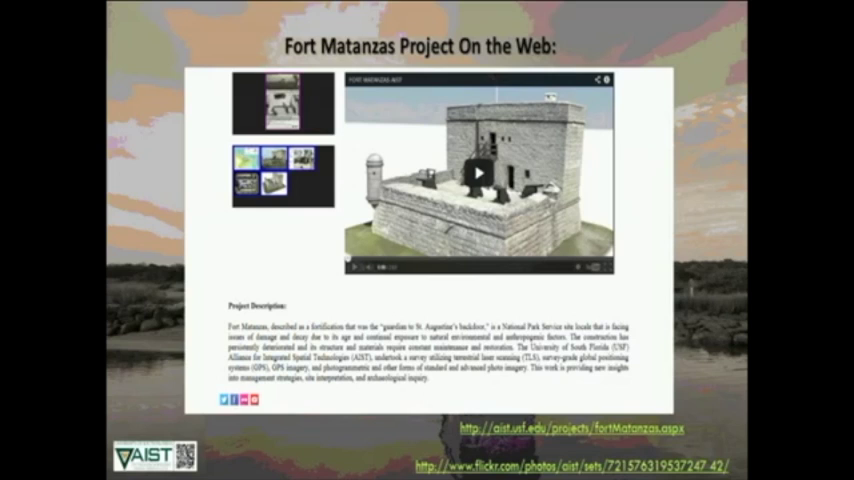So going along with the project are things like our Flickr data sets and our uploads to the website, different websites and social media applications. In this case, this is our own website where we host project pages and all of the media content, as well as the full report of the project.